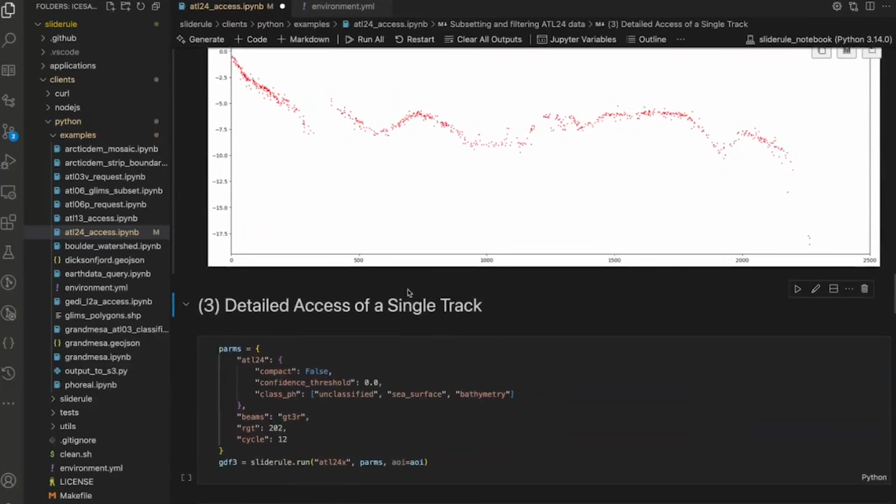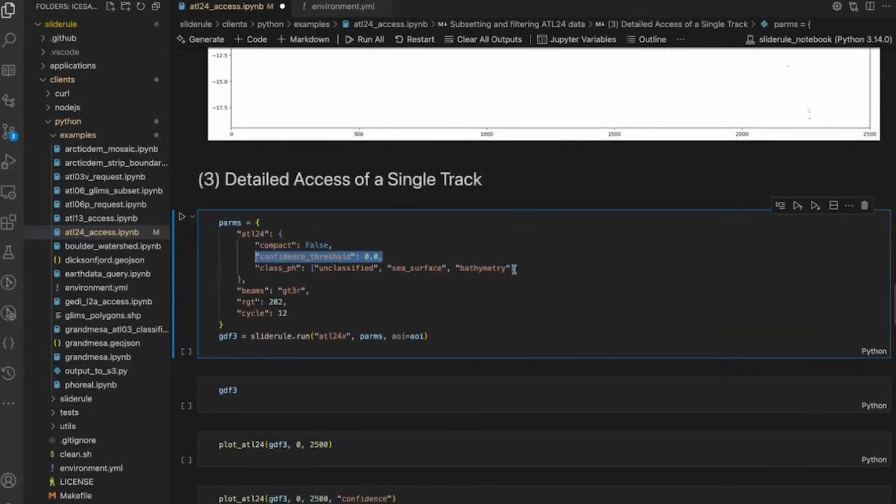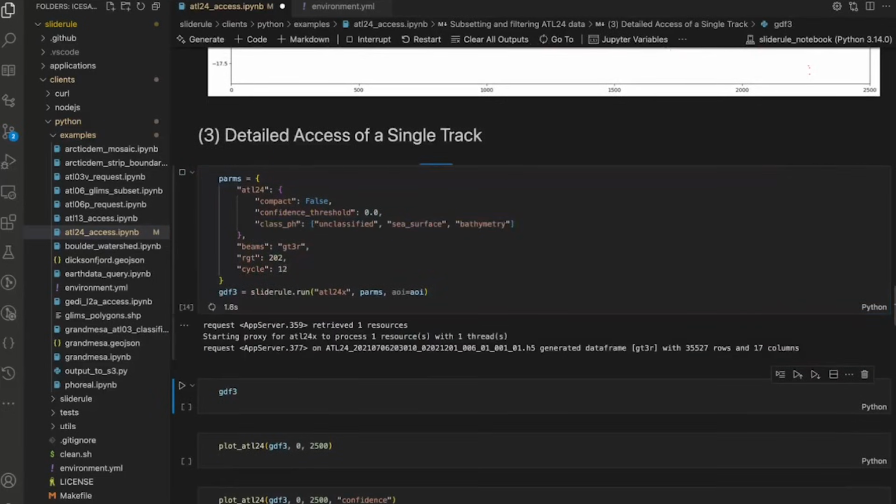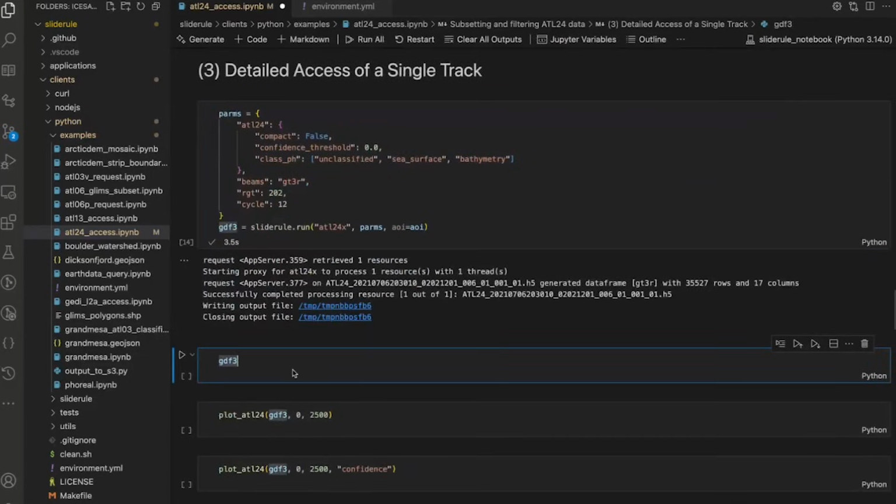Okay, so now I'm like, oh, I really like this. I want to dig in and get more information about it. So now I'm going to do a detailed access of this single track. Similar to what we talked about a couple days ago with the web client, I'm turning the compact flag off so I get all of the data. I'm going to now say, I don't want the server to threshold on confidence at all. Give me all of the bathymetry, even if it's very low confidence, and then give me all the different classifications. So let's run this. It's going to construct this request. It's going to send it to the server. The server's going to respond with the results.